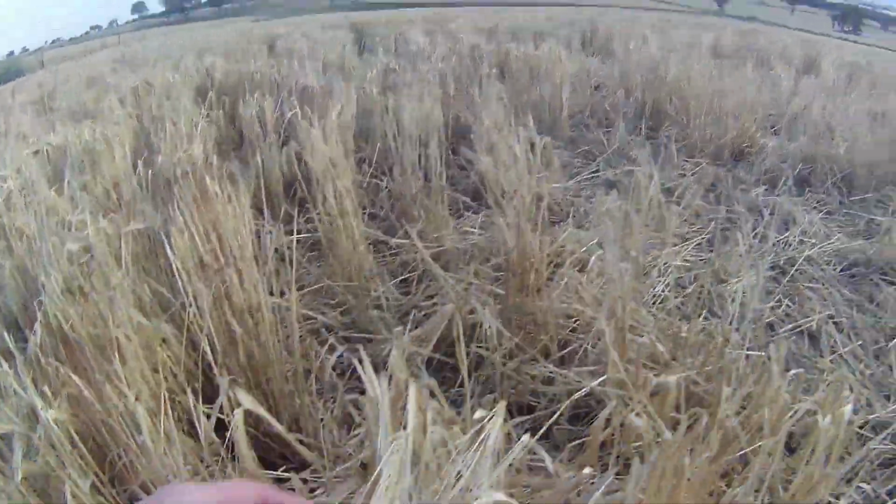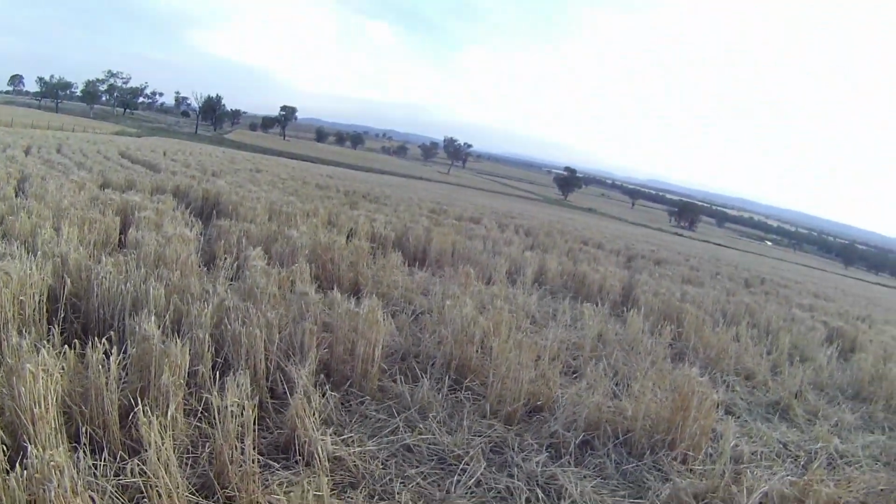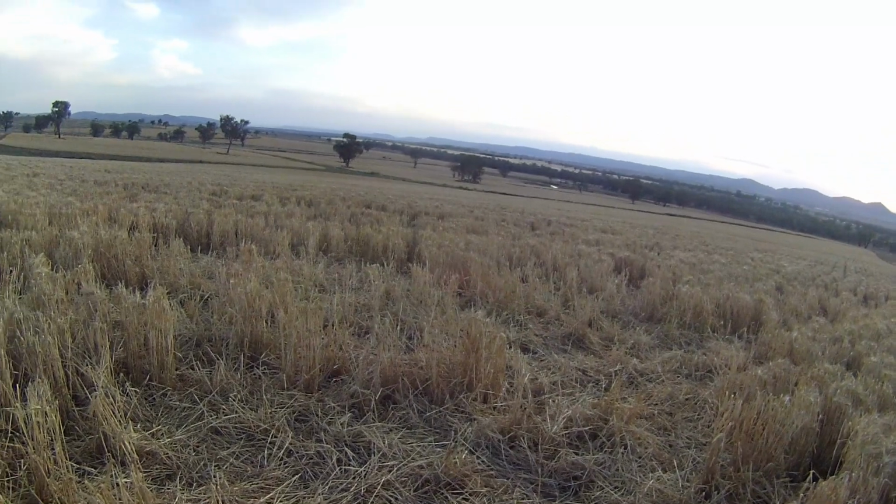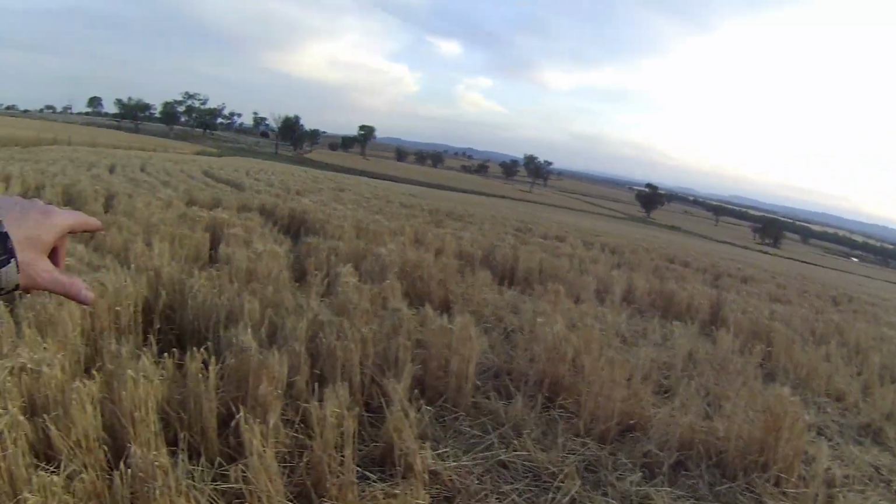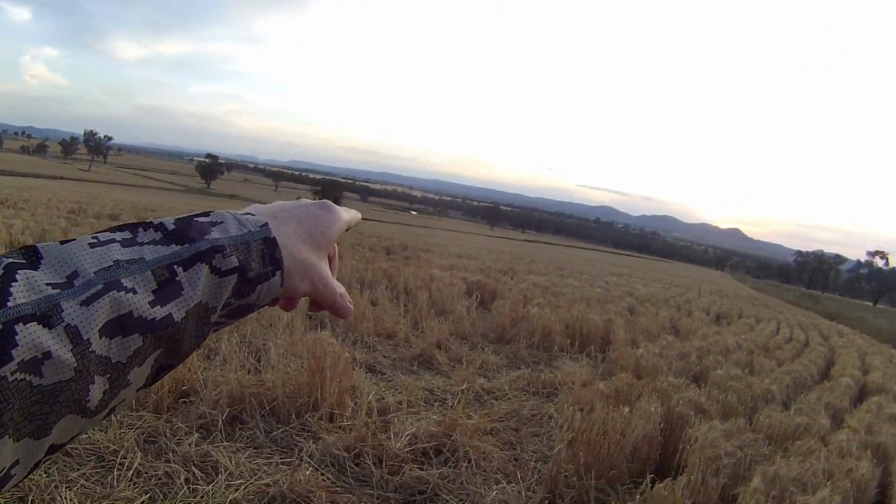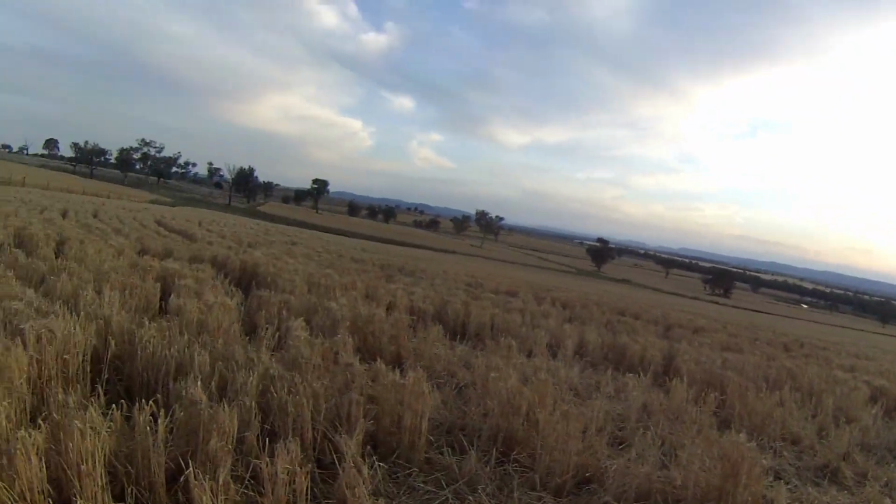This is the stuff you're making your money out of. The pigs are costing you money. And it's really difficult to see, but it's all the way through here, and all the way another big patch over there, through here, every paddock.